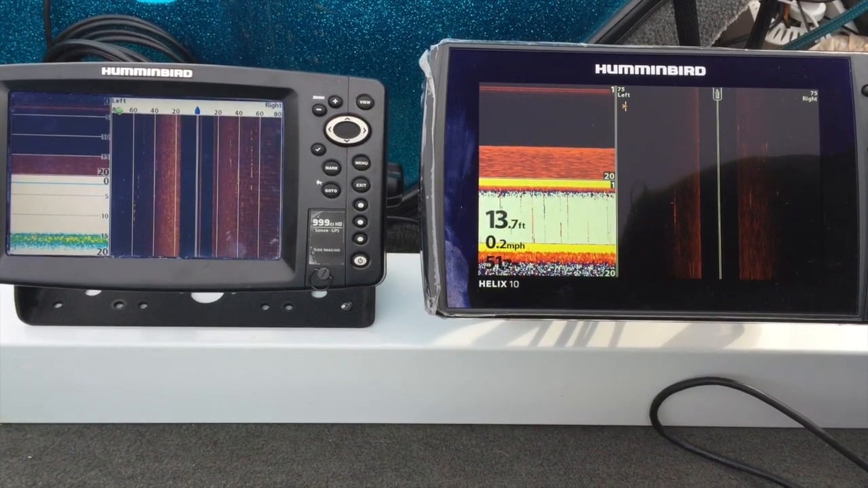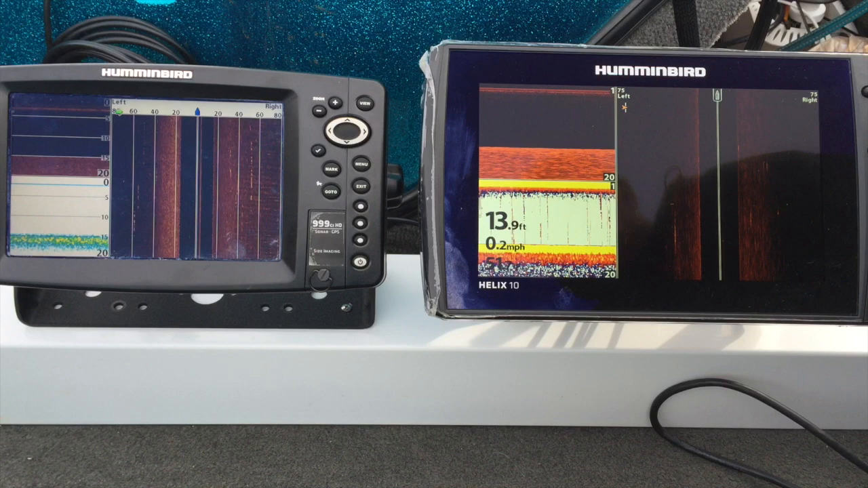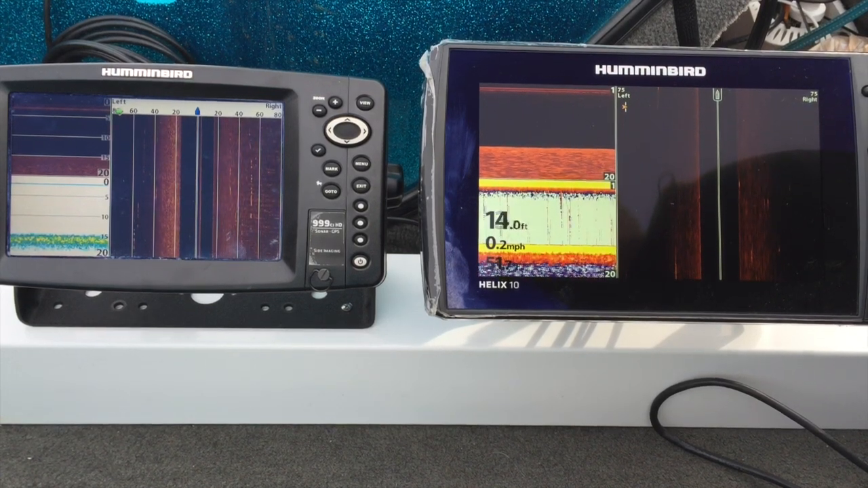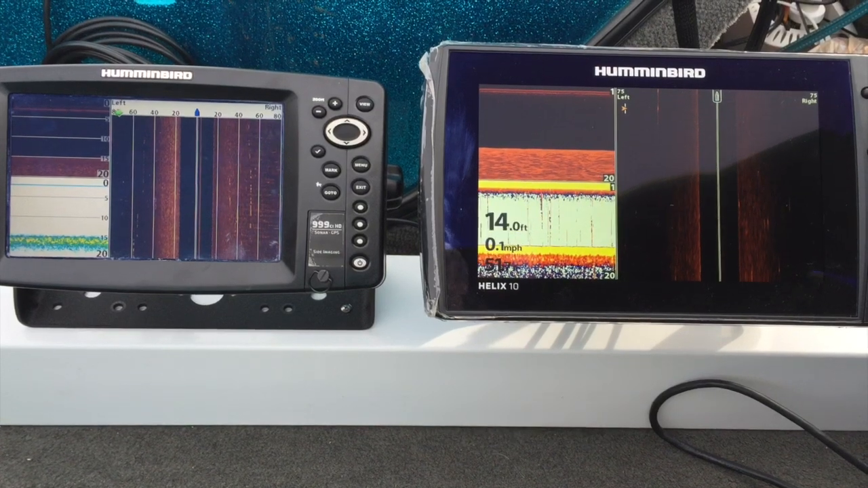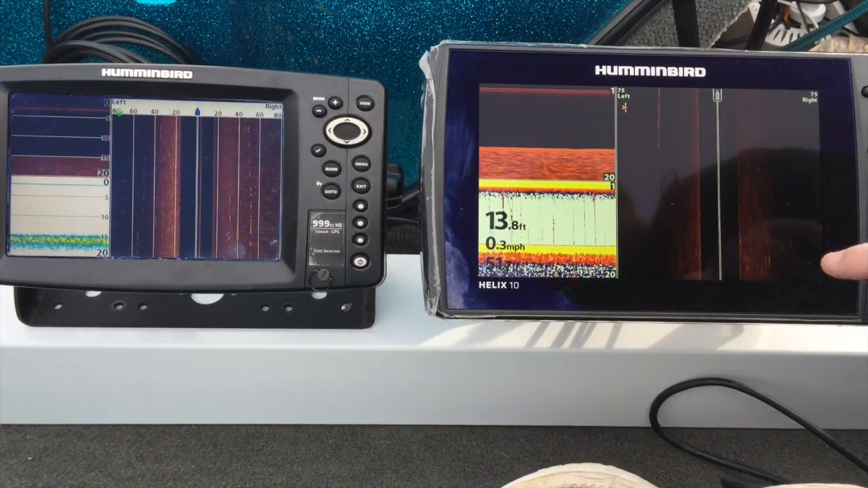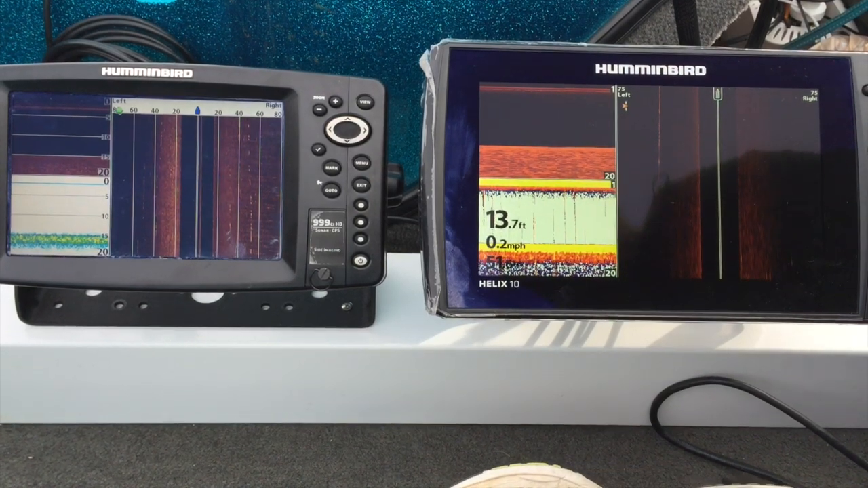So this is not a comparison video, okay? This is not to show how they compare images side by side. I mean, we all know the 999 is not available anymore, so there's no sense in doing that. So let's get into it here.